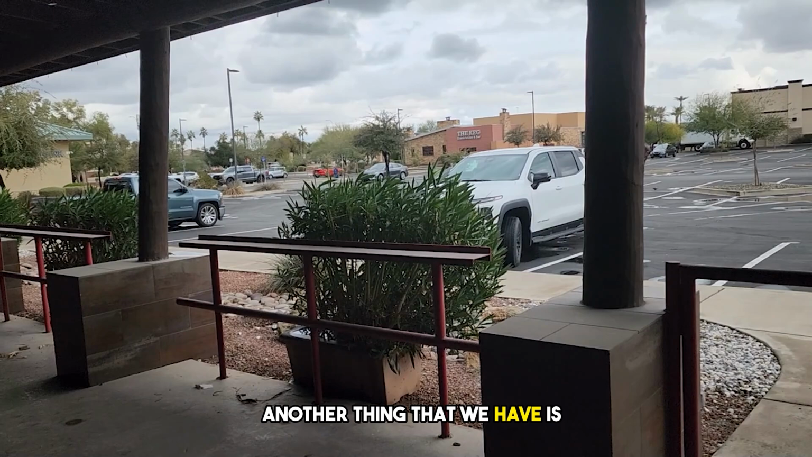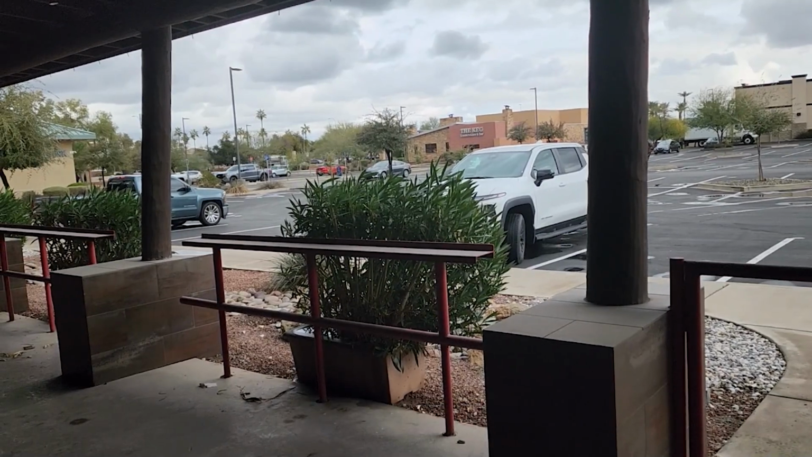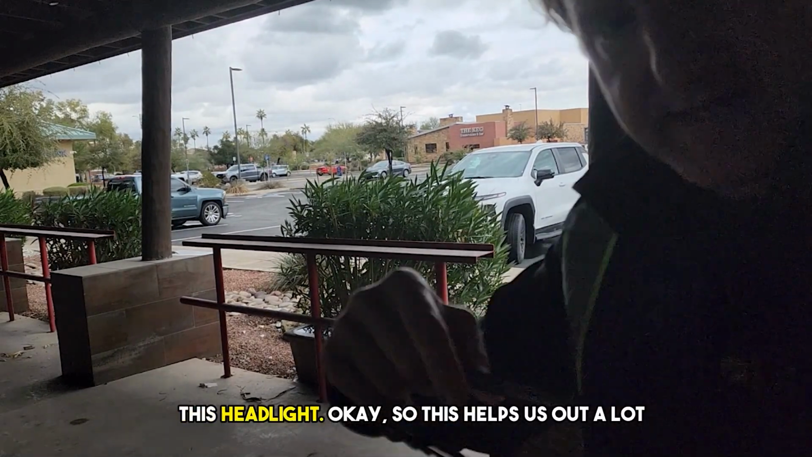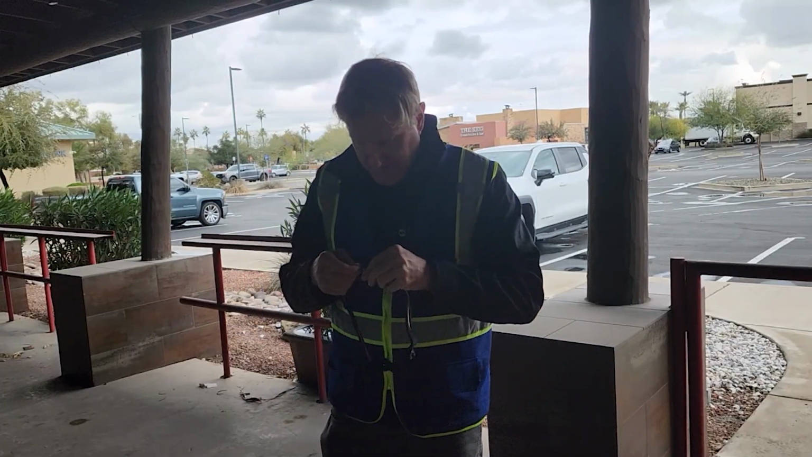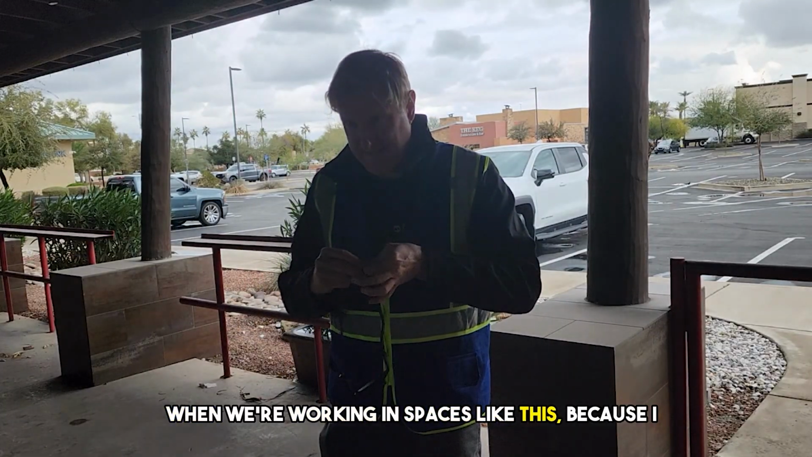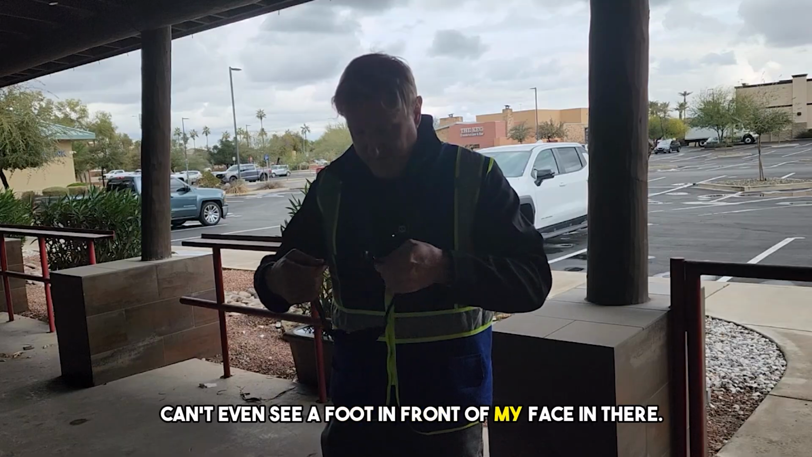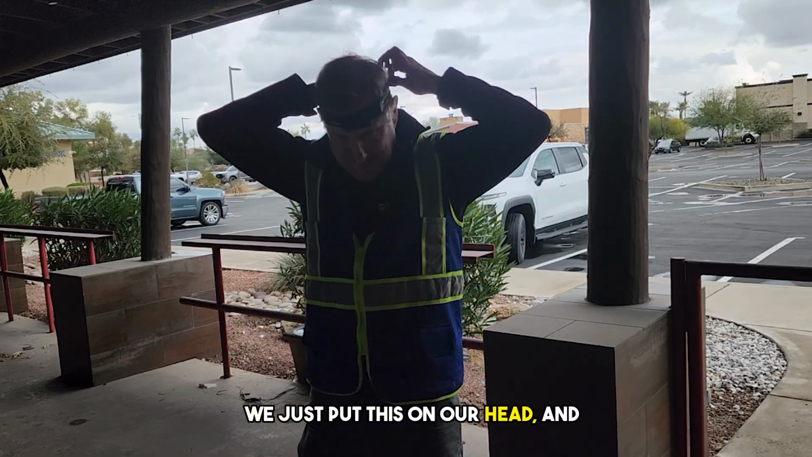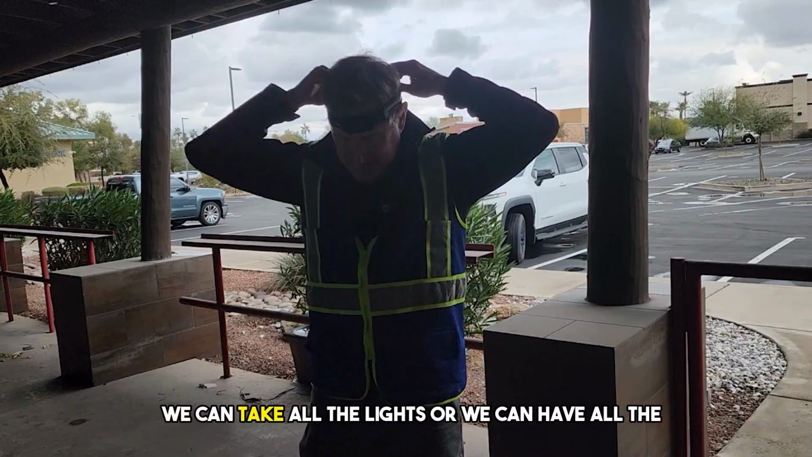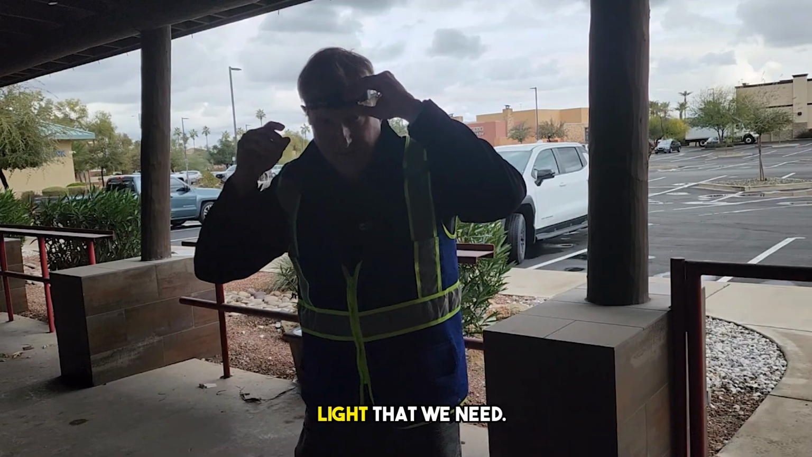I'll show you another thing that we have, this headlight. This helps us out a lot when we're working in spaces like this, because I can't even see a foot in front of my face in there. So we just put this on our head and we have all the light that we need.